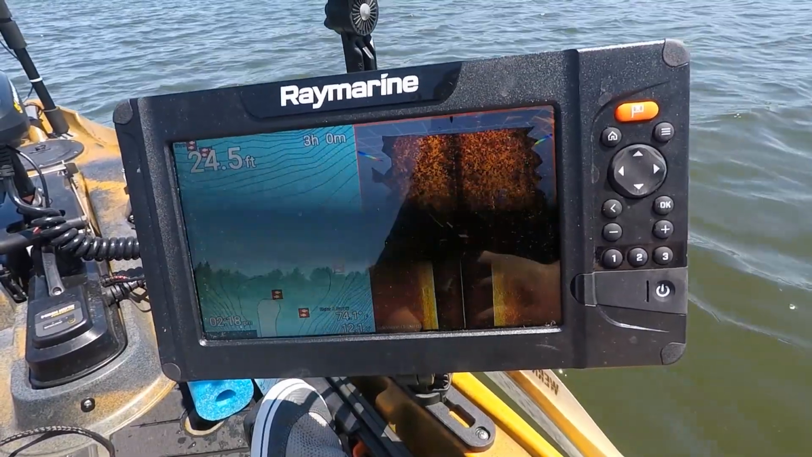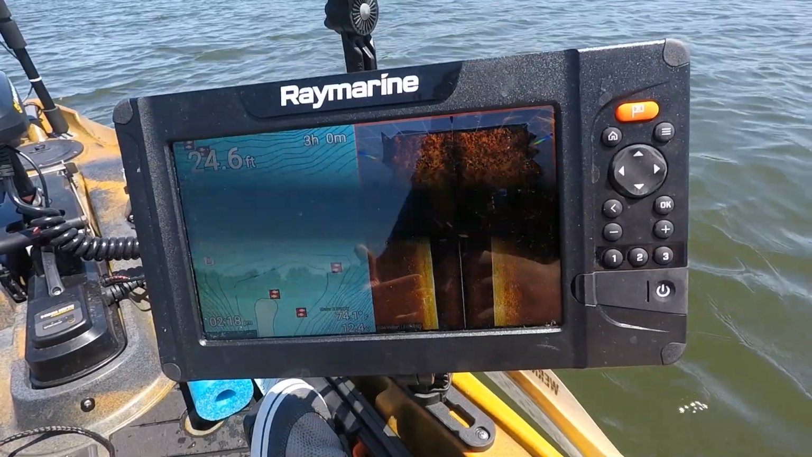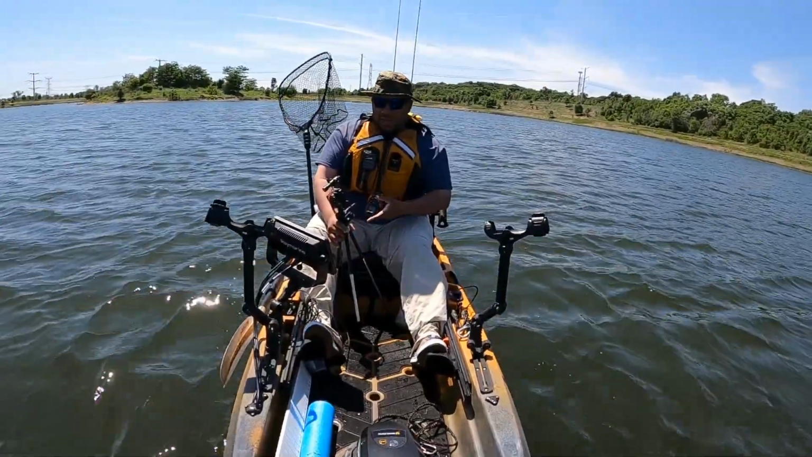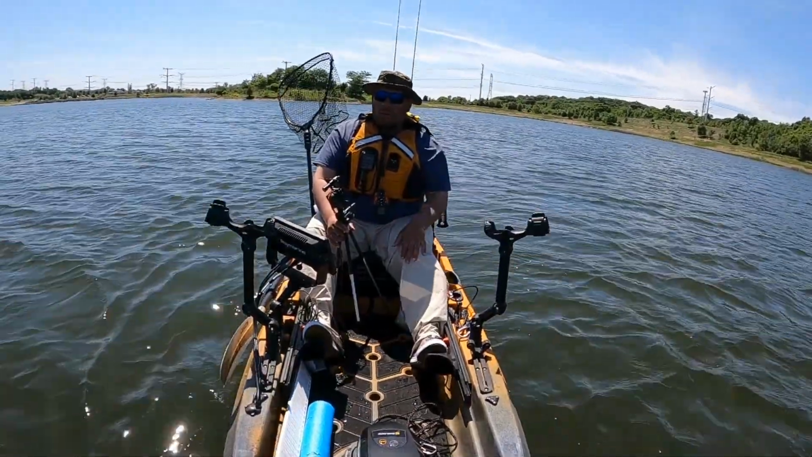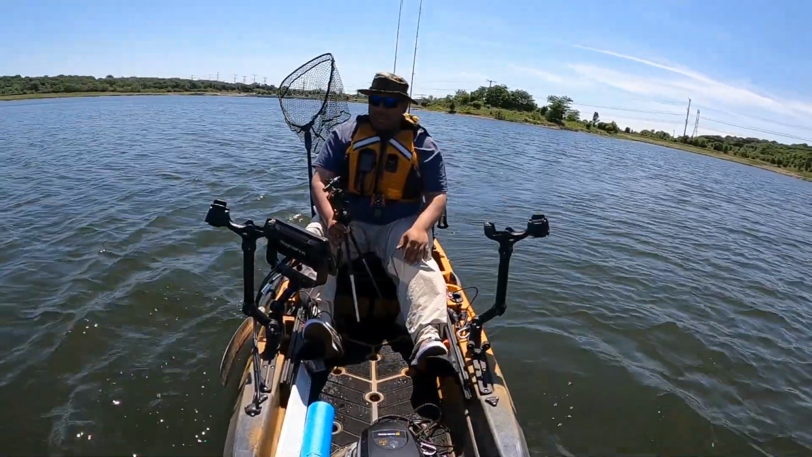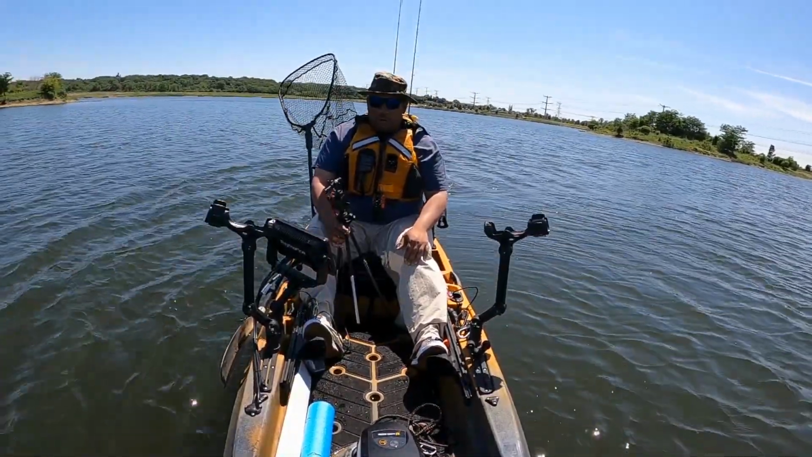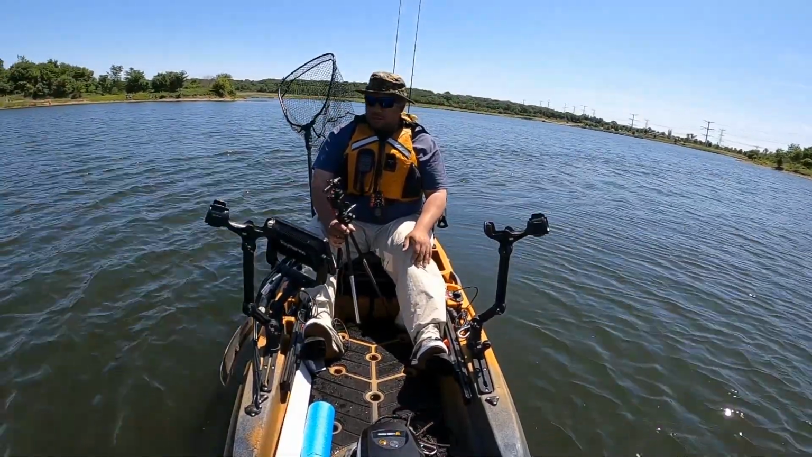The reason I do this is because with side imaging and 3D, I'm using this not necessarily to look for fish, but for structure. And I'm going to circle back around here because there's actually a submerged structure. The lake I'm on right now used to be a quarry, and I believe they sunk a couple of cranes in the lake as well, and it gets pretty deep. It gets down to like 80-90 feet at some points in the water here. I'm going to circle back around and go over it, and on my chart plotter I have a waypoint assigned to it, so we're going to try and go back over it.